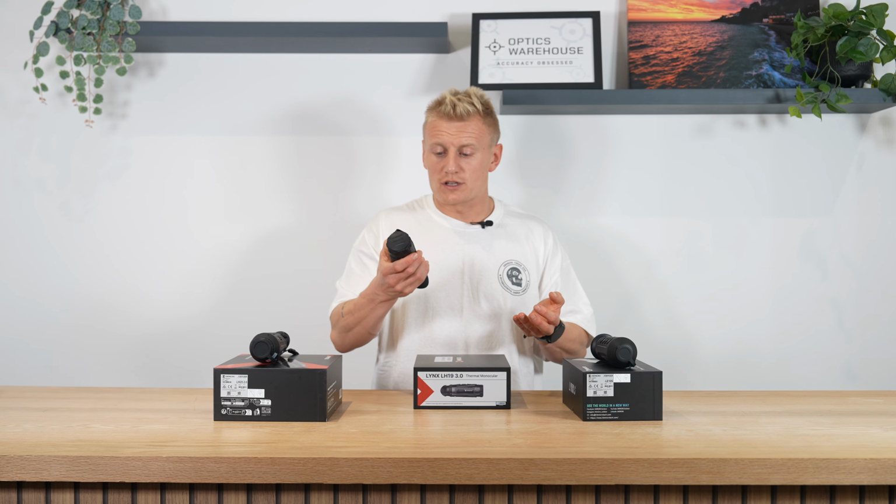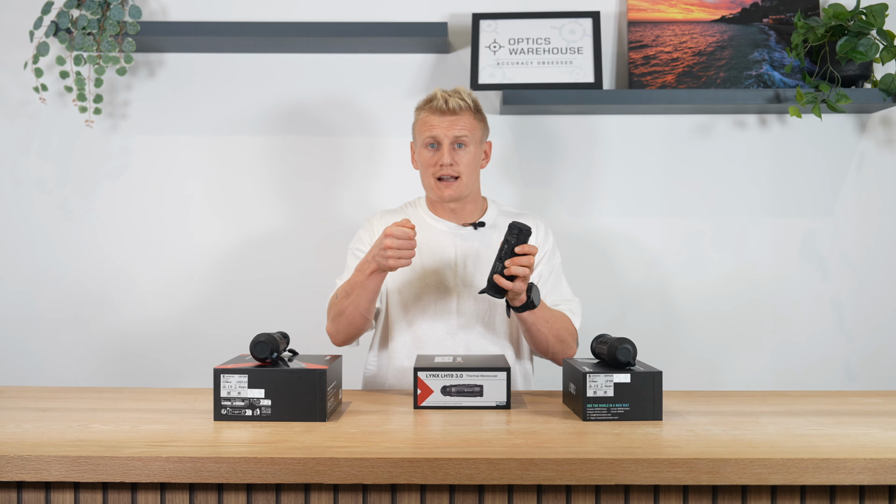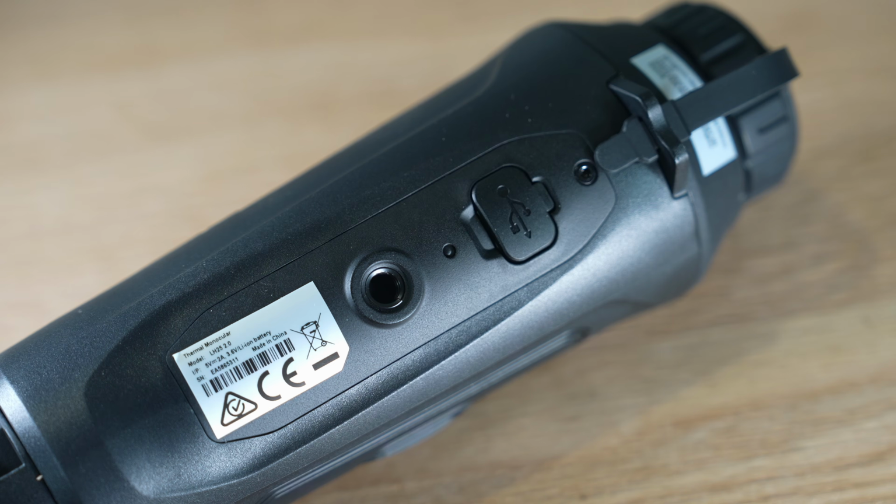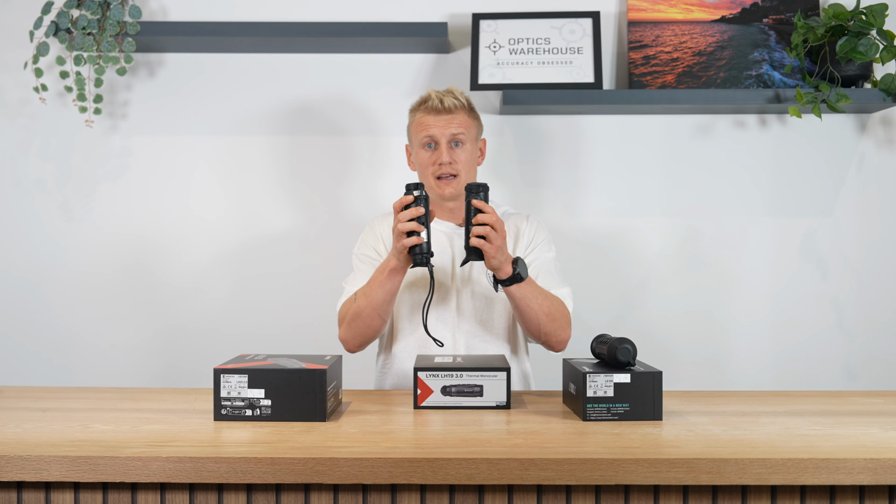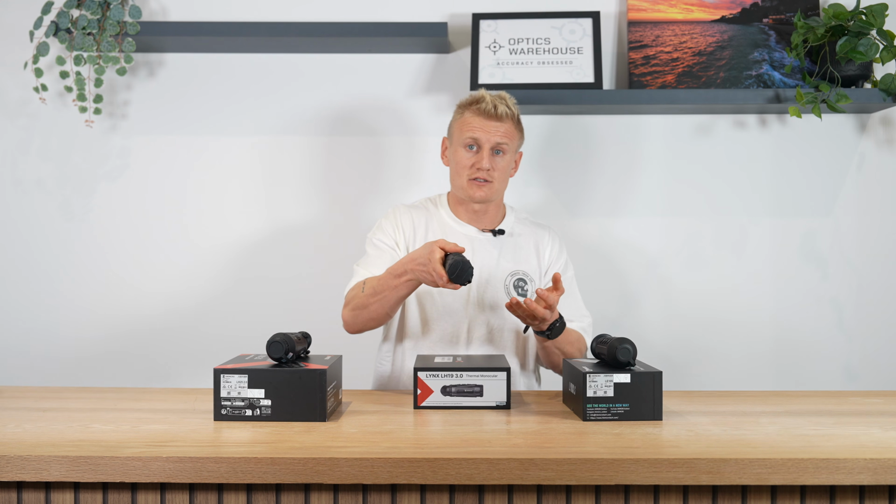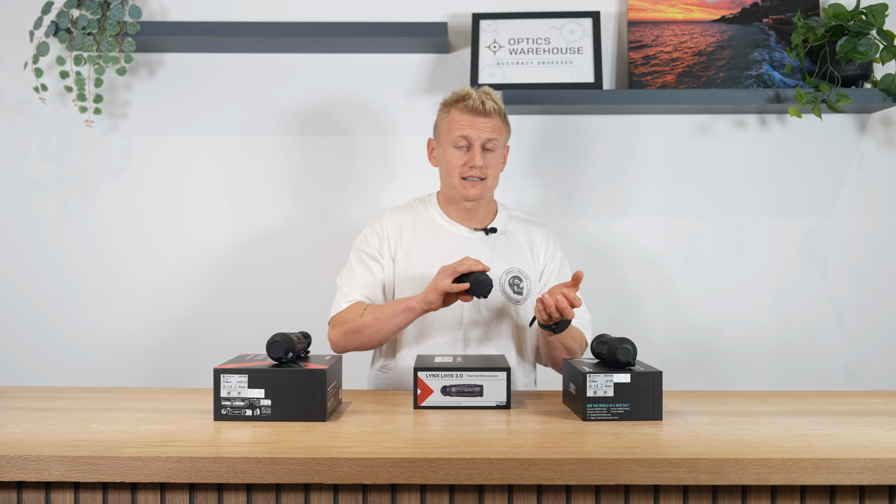This unit also allows you to run on a USB system. Previously, it was located on the base of the unit. That would be for allowing you to mount this unit to a tripod with the tripod slot there. But previously, the USB was on the bottom, which, if you had a tripod plate that was too long, would cover that system. And HIKMICRO have just listened to that feedback and made the change of putting the USB on the side of the unit, which allows you to mount it to a tripod, plug it in, and allow for extended viewing if you're viewing for observation for ecology, looking at bats, etc.